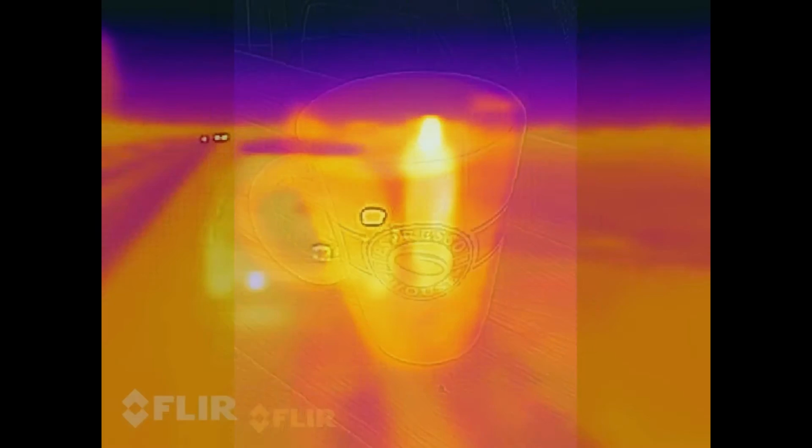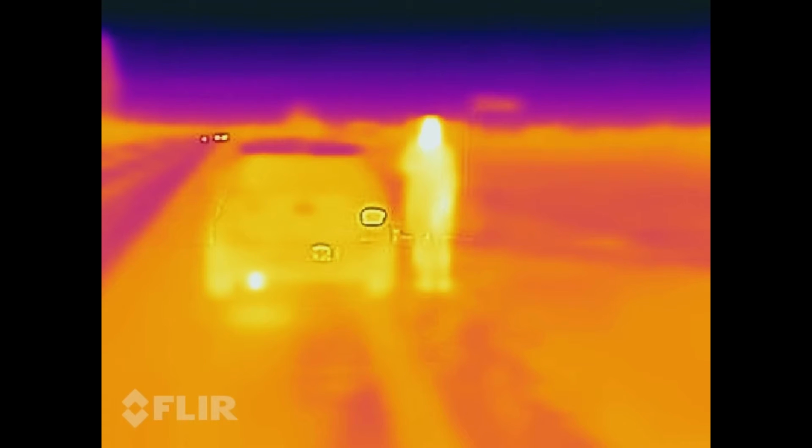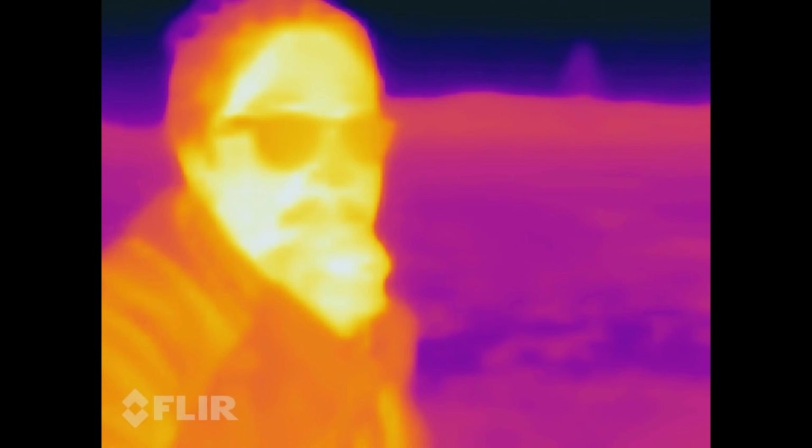You can also kind of see in total darkness, like in this picture, which was taken in complete darkness. So the only thing that can actually see things is the thermal imager, and at the same time we can see that the resolution of the thermal imager isn't really that great. There are other limitations too. For example, if someone has glasses on, you won't be able to see through them, and the same thing for windows.